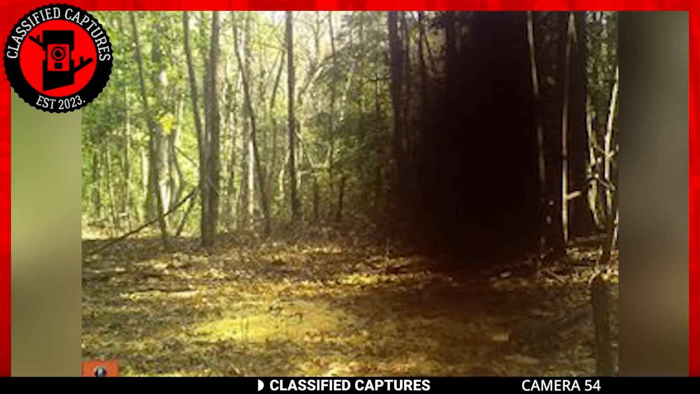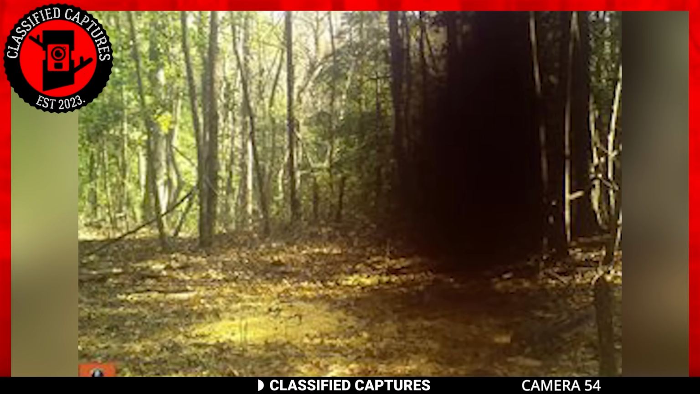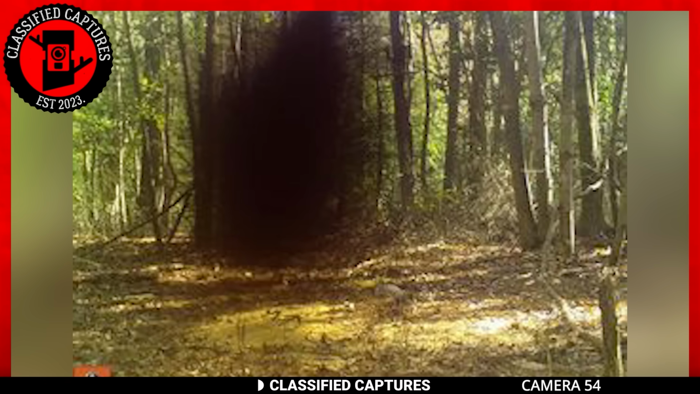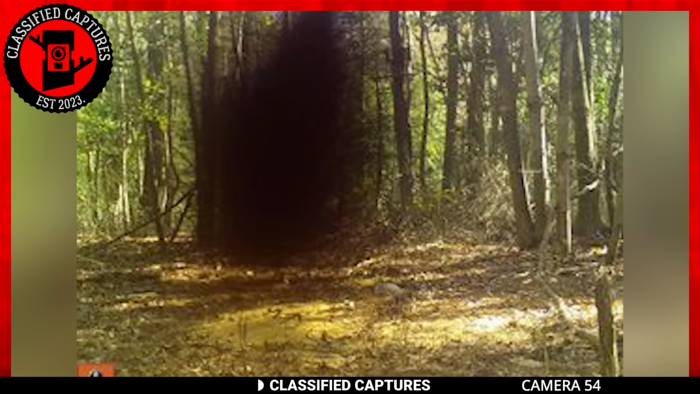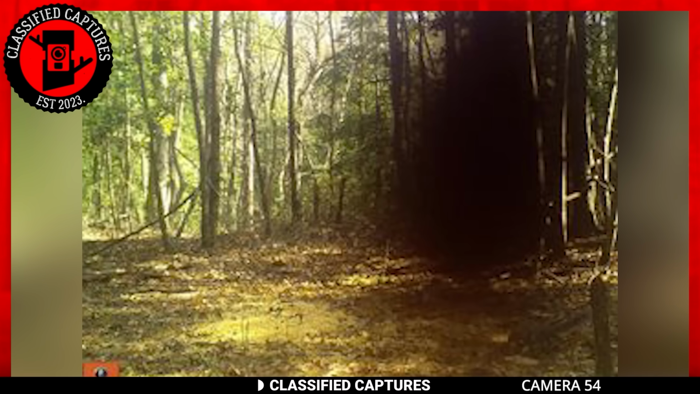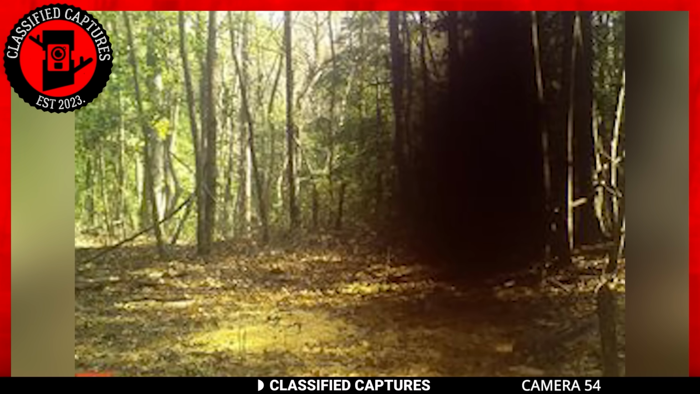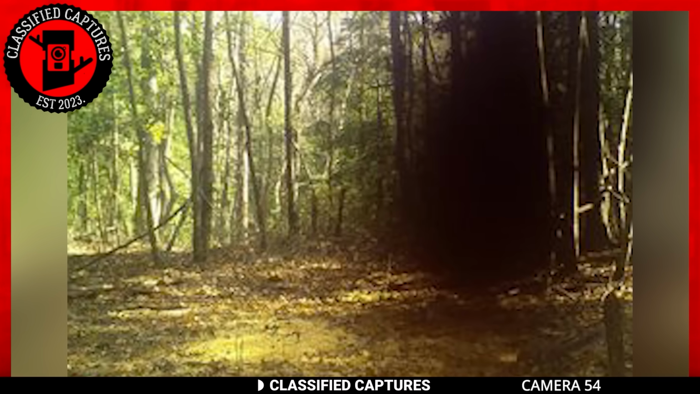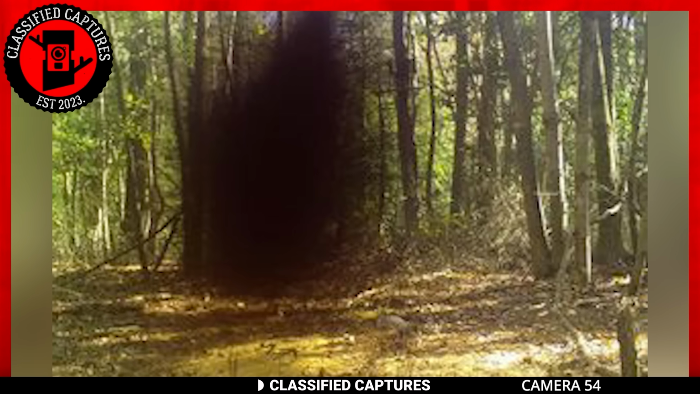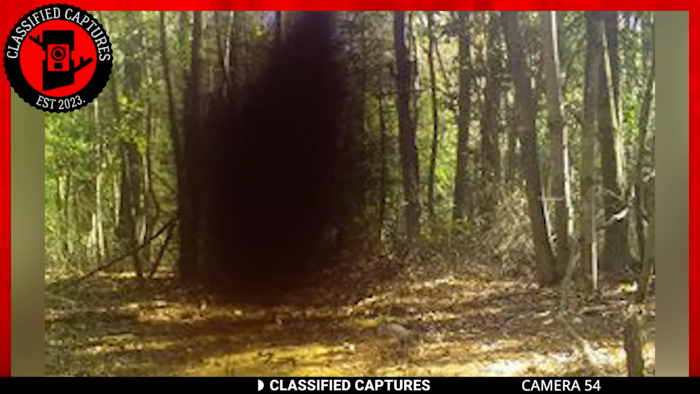This capture was sent to us by a subscriber on this page. This trail cam capture is as confusing as they get. We're unable to decipher and tell what we're actually looking at. It looks like a dark cloud of some sort, perhaps a forming apparition from another dimension, or a cloud of insects or something of that sort, as it appears to be moving as well. We just can't tell what it is and refuse to believe it's not real.